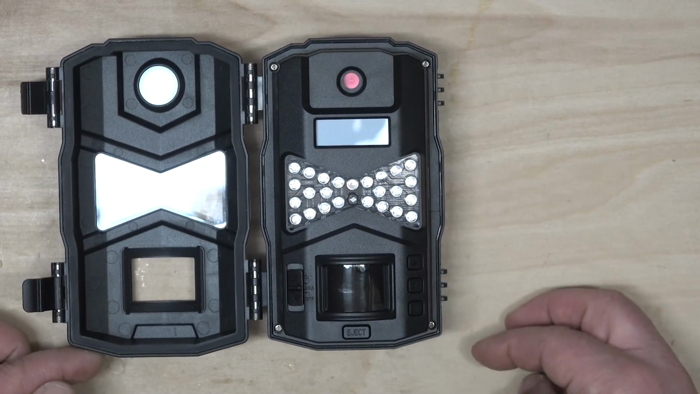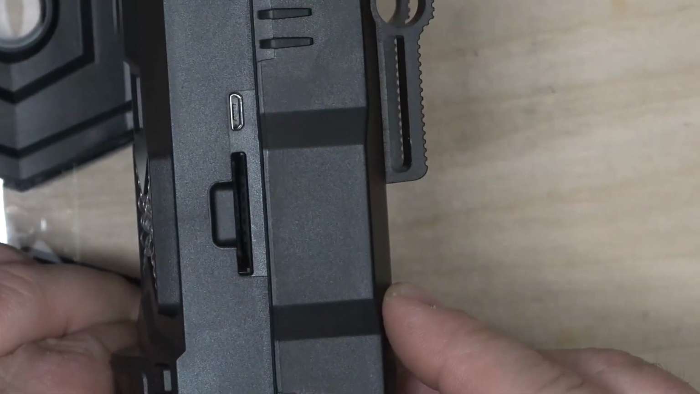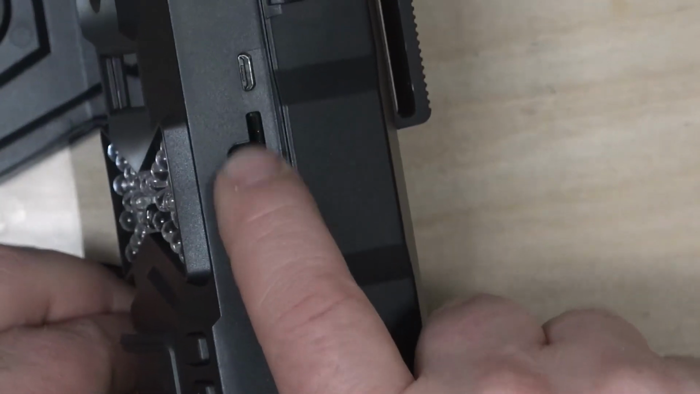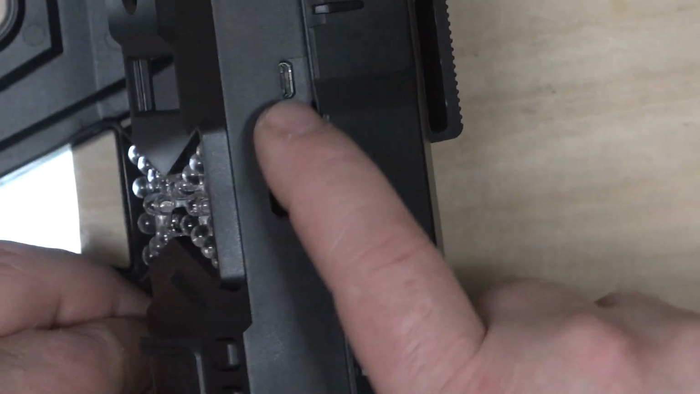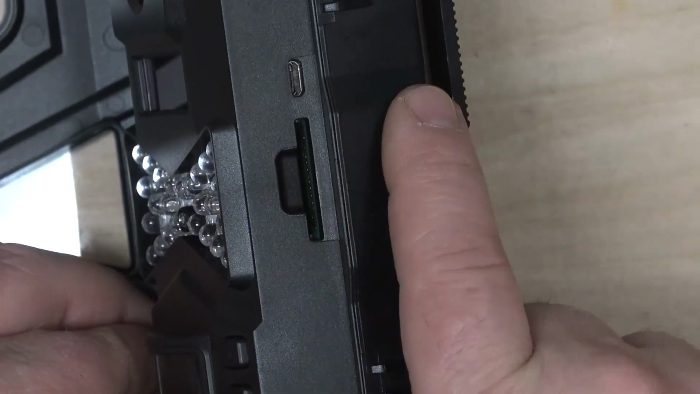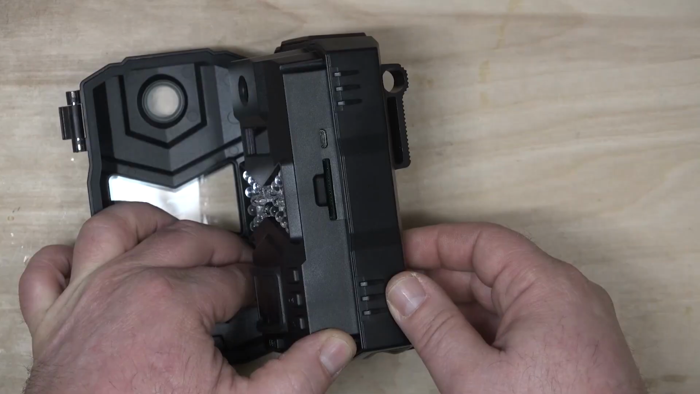Next, we're going to put some batteries and an SD card in here, and we will go through the setup process. One thing I did forget to mention is that the SD card slot is right here on the side. Again, that is going to take a regular full-size SD card, and there's a micro USB port here, so you can connect the camera directly to a computer and download any images or files you may have onto your computer.